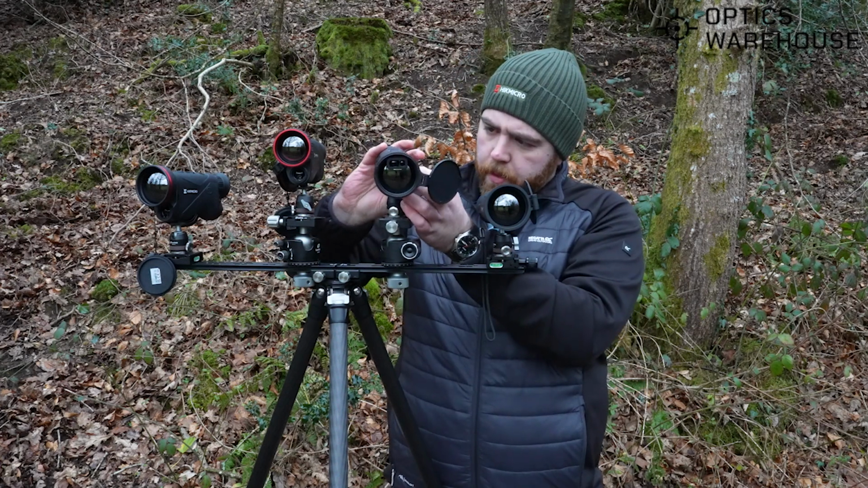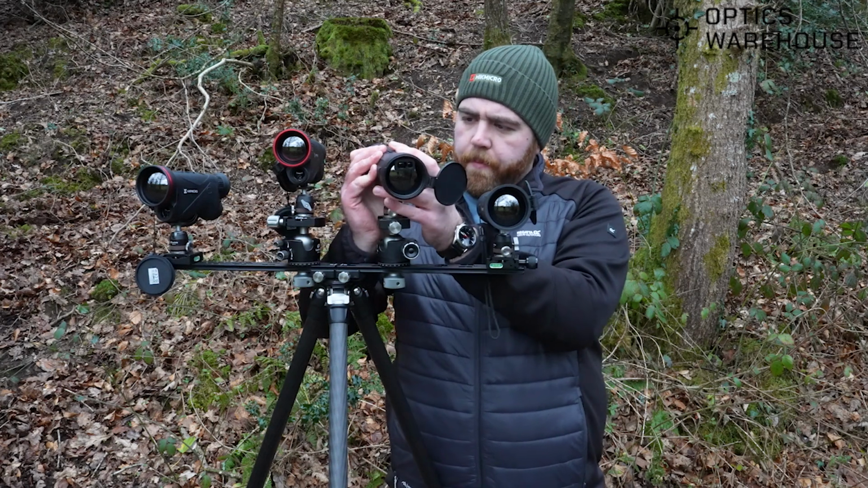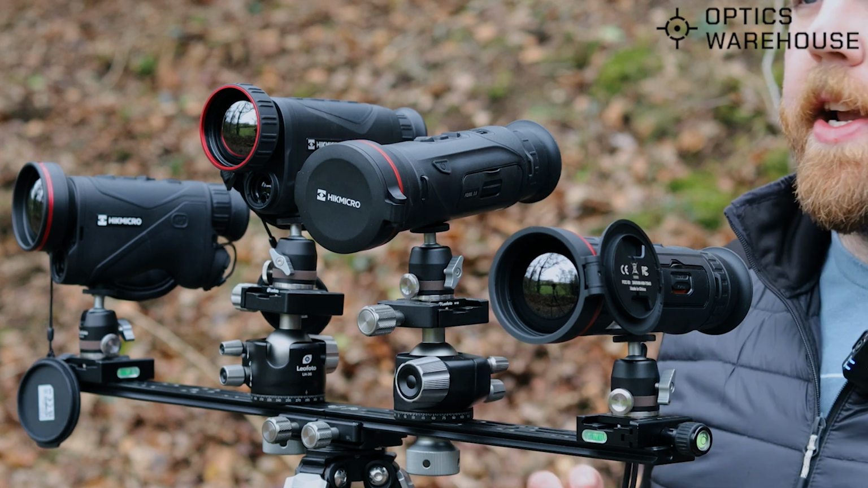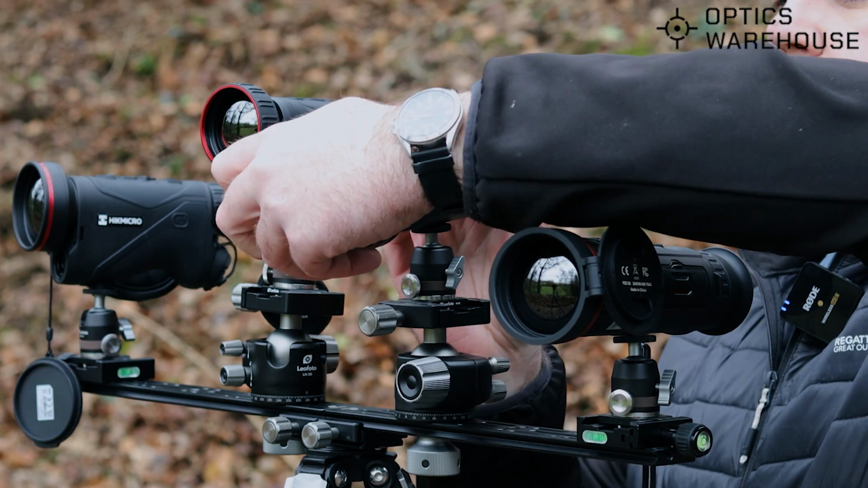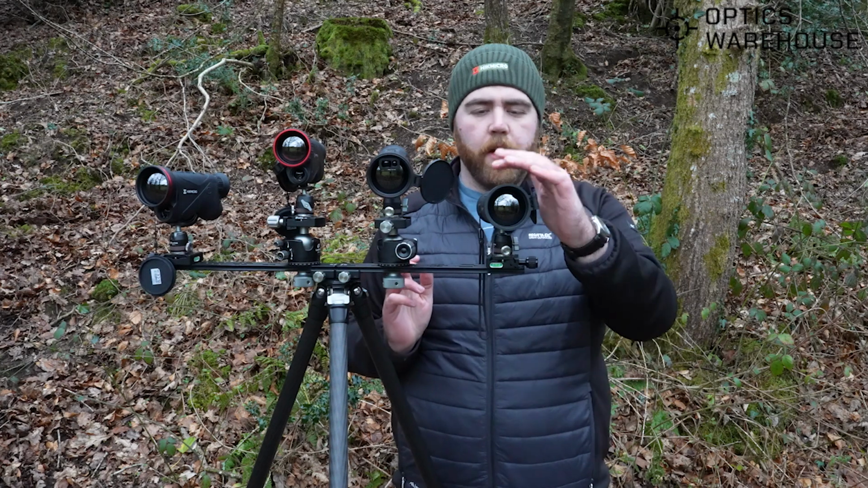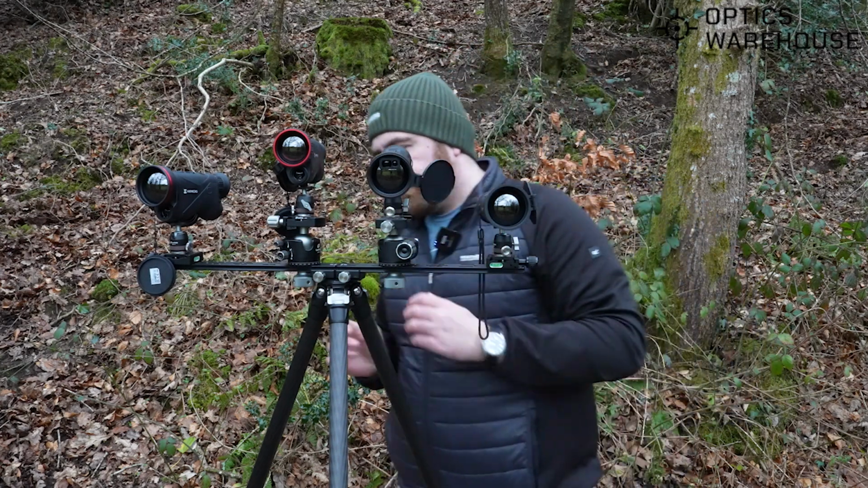Just get that battery cap back in place there, and they have upgraded the caps. It's a magnetic one that's held shut by the magnet and is near silent in operation, which is a lot nicer over this one. So that's the Falcon. Now to the Condor.